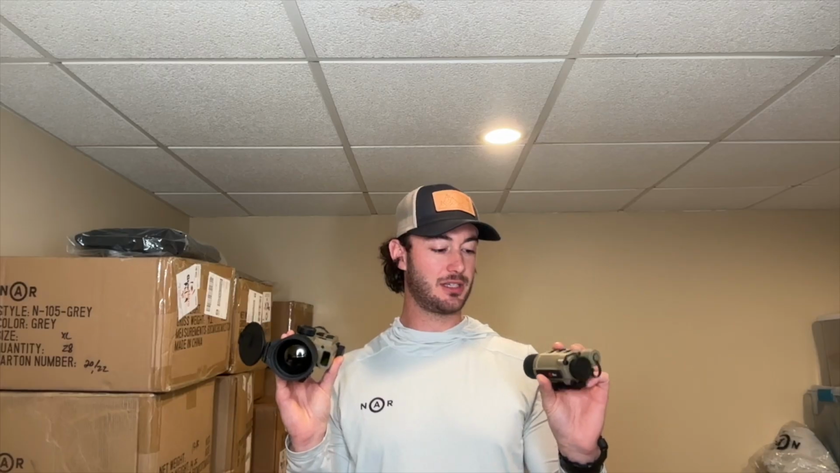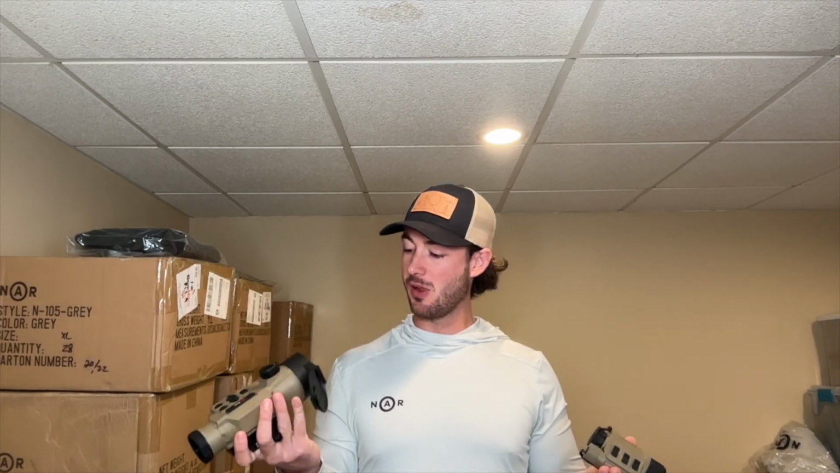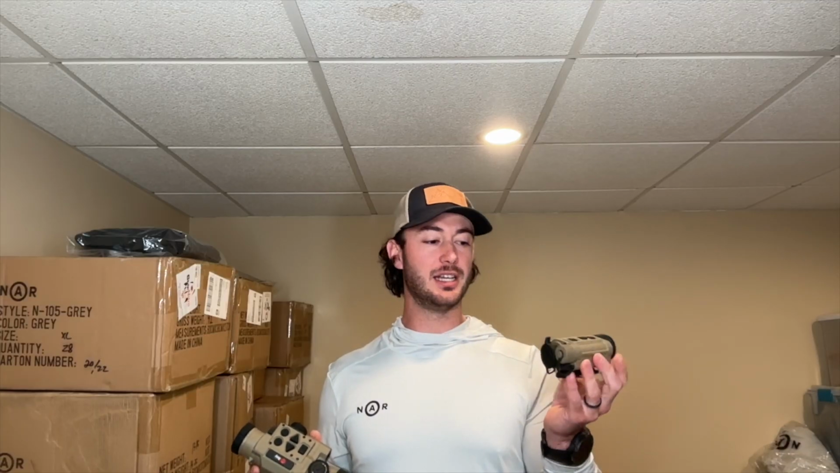That's what I primarily wanted something like this for, is in clip-on mode, not as like a standalone. So kind of like overall thoughts just off the bat is I think this might work better as a standalone scope, and this works really well as a clip-on and as a helmet mounted and as a monocular.